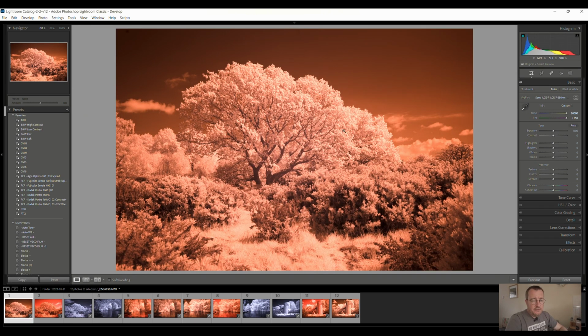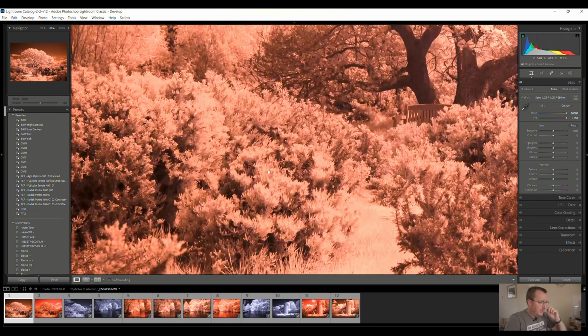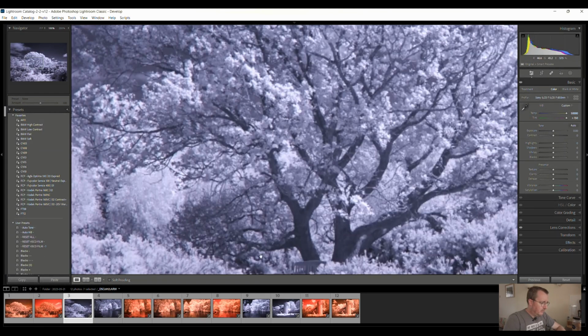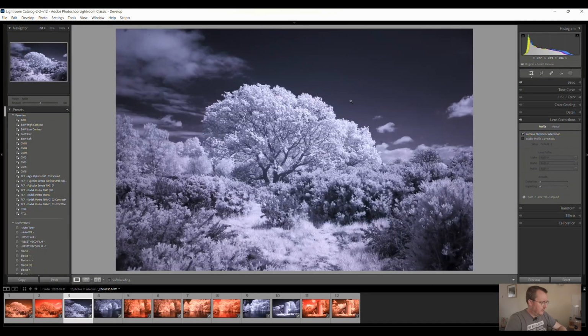First thing to mention is I often find with infrared shots some chromatic aberration, and I don't know whether it's just certain lenses are worse than others. This one looks okay, but I think it's probably my little 28mm lens tends to exhibit it a bit worse. So if I zoom in on this one, you'll see some sort of red and blue fringing around all these leaves. So I tend to just go and turn that on, and that gets rid of that nicely. It's subtle, but it's enough to make a difference.